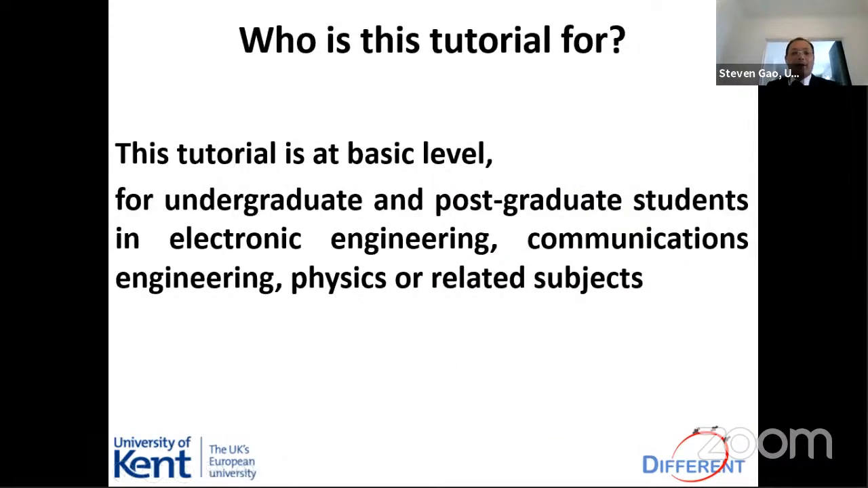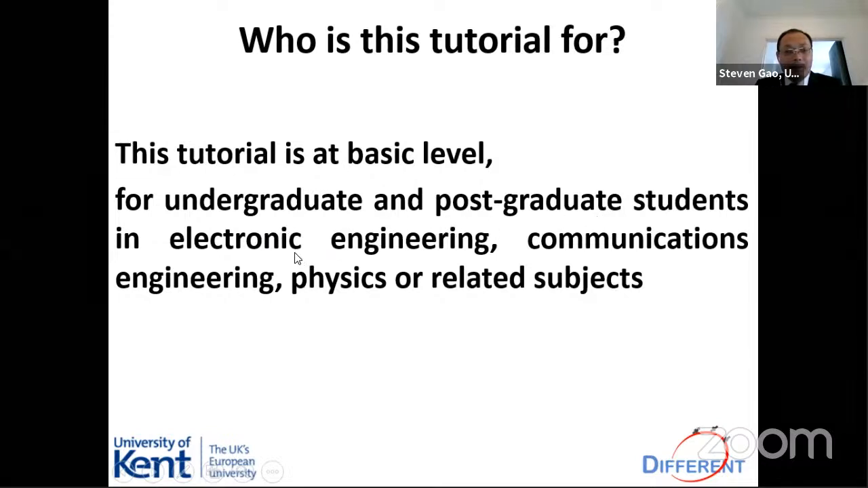The tutorial today is kind of basic level because the time is quite short. So I will briefly introduce some basics of antennas, then talk about the SAR in different projects. This is mainly for undergrad and postgrad students in electronic engineering, communication engineering, physics, or some other subjects.